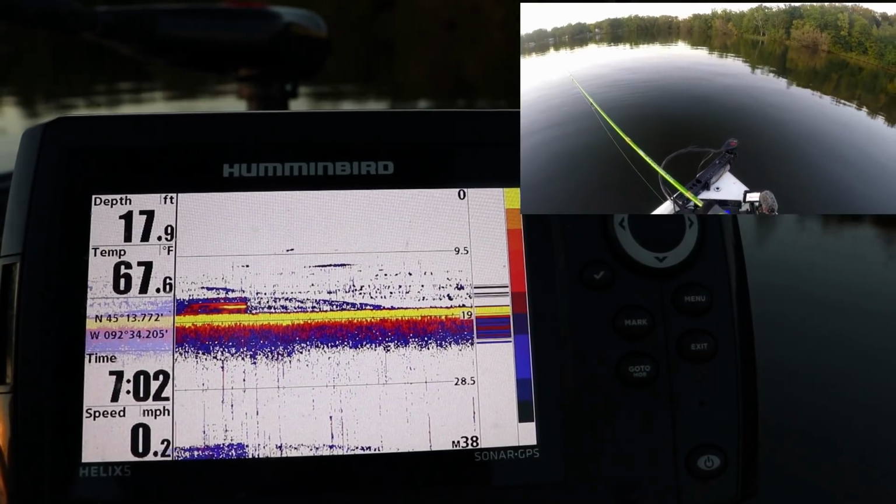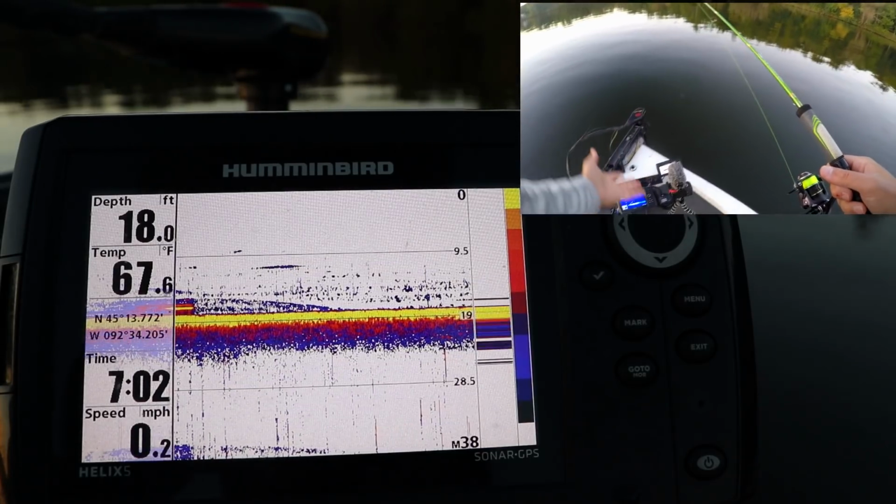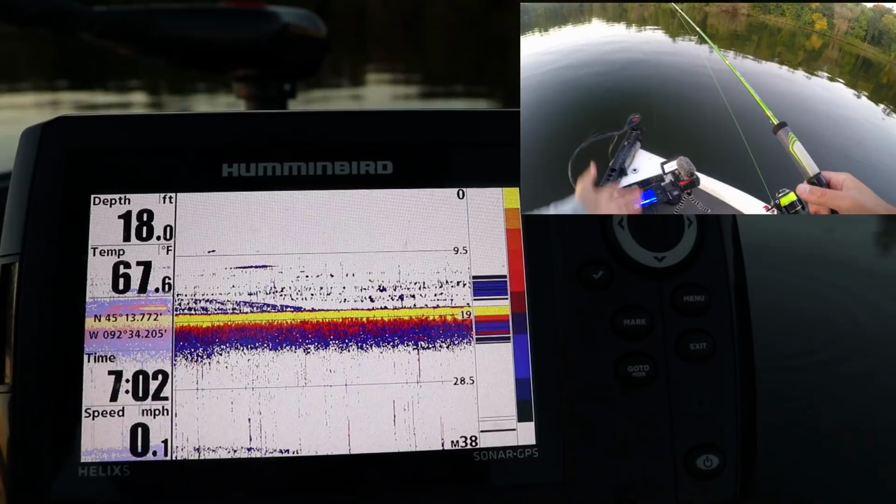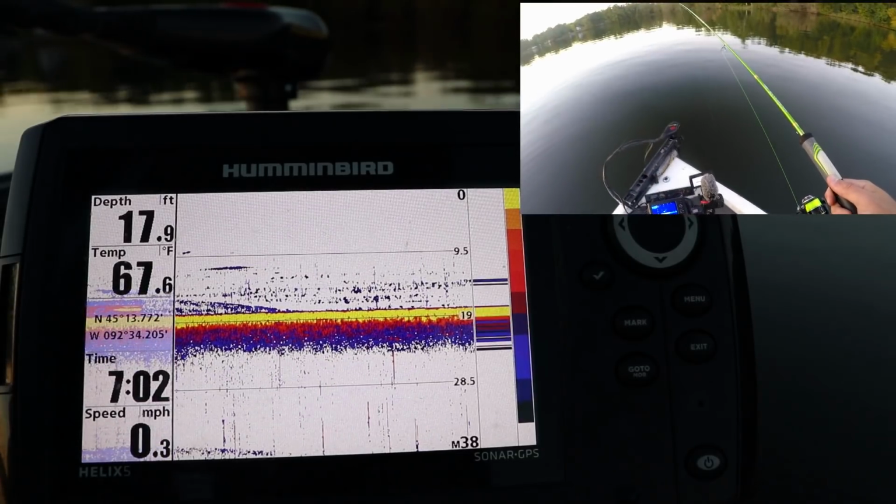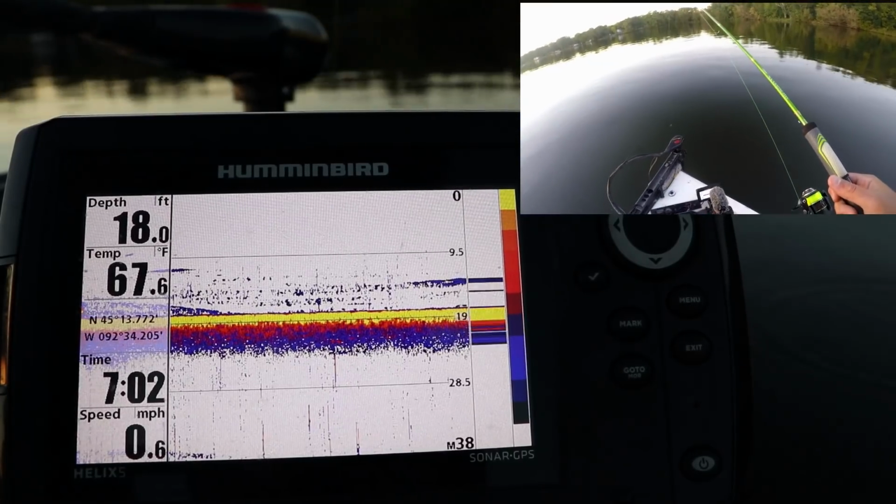So that's why a lot of times when you're watching my screen here on the trolling motor, or my 2D unit on my trolling motor, sometimes it looks like it's just a line in the water. That's because I'm going 0.2 miles an hour, so I was going very slow.